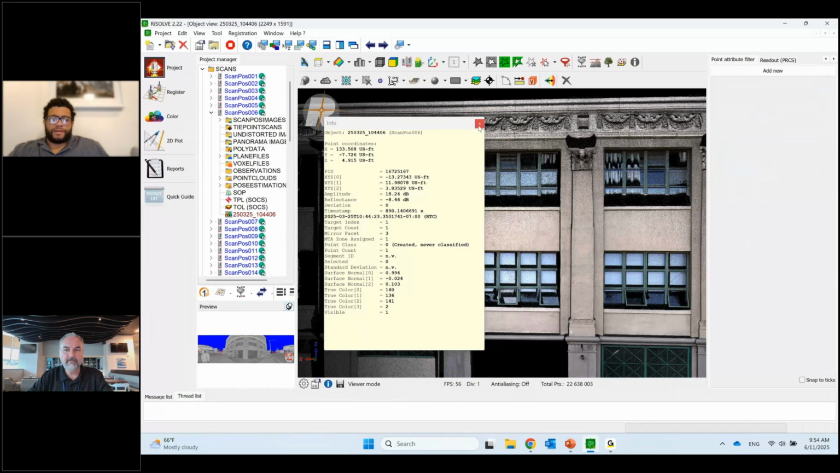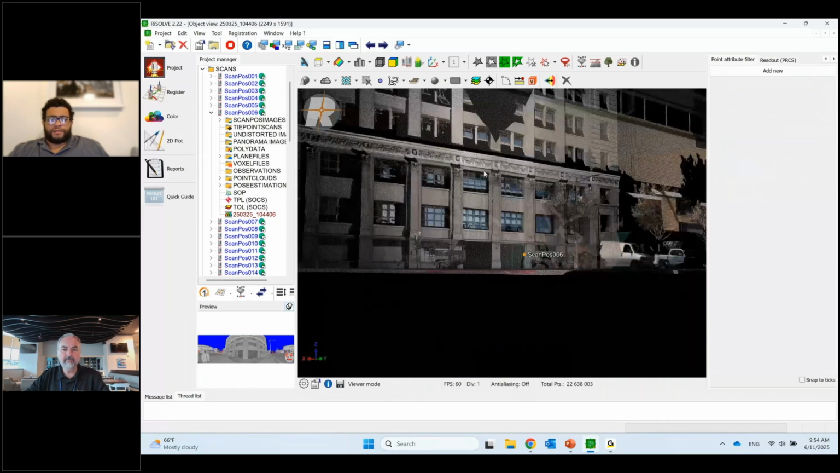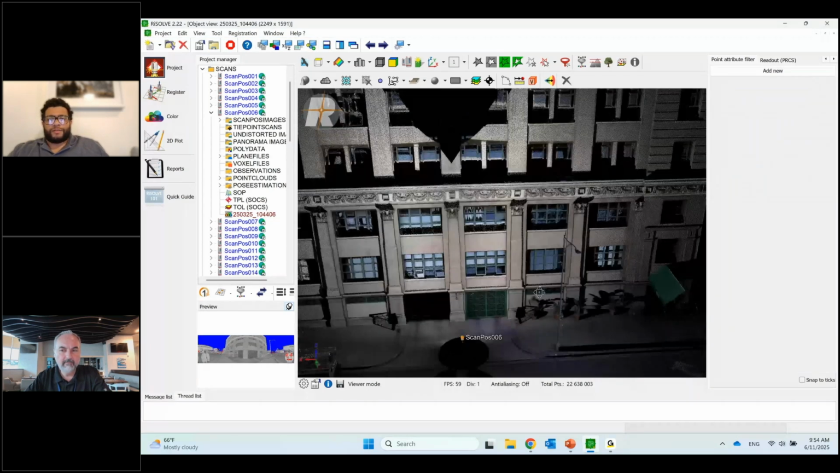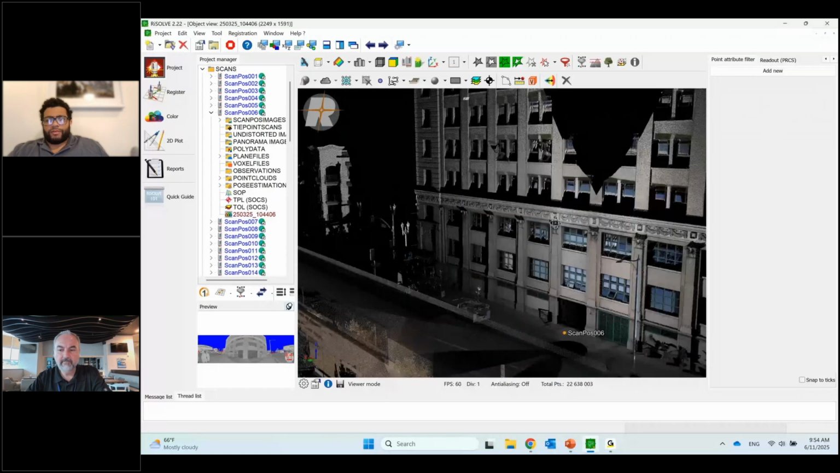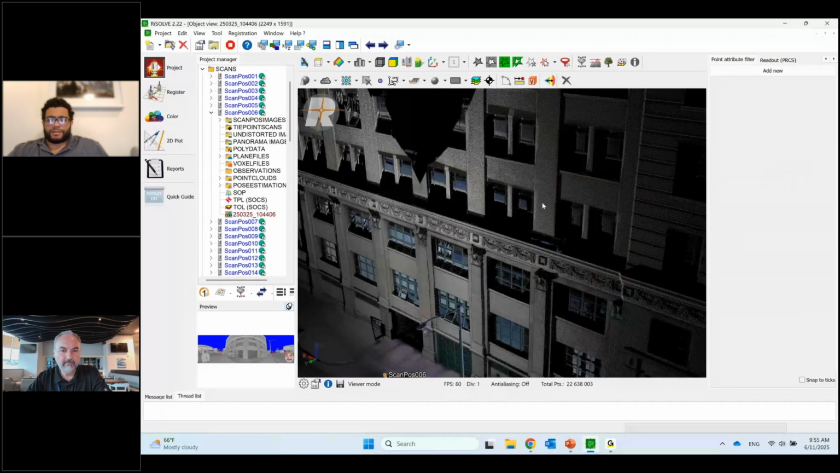You mentioned super dense data. The scanner is doing about 2.2 million points per second. So with just one scan, you get a really dense collection along this object.